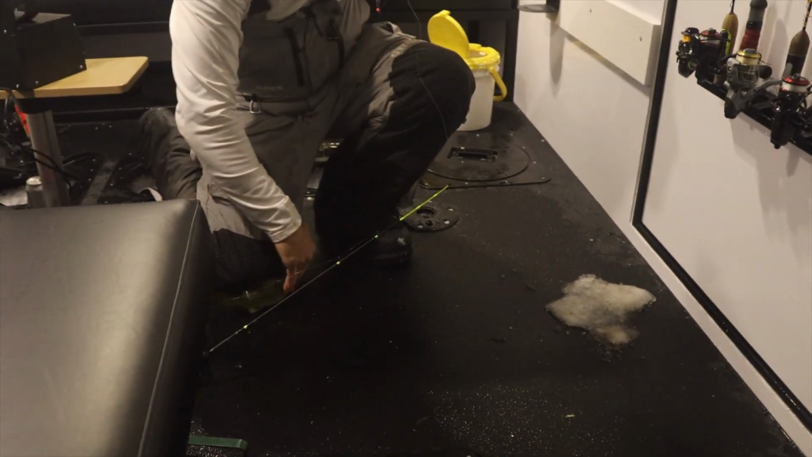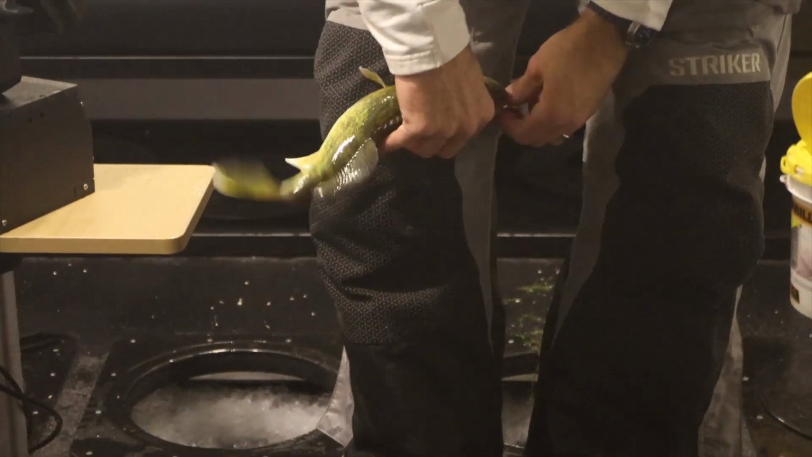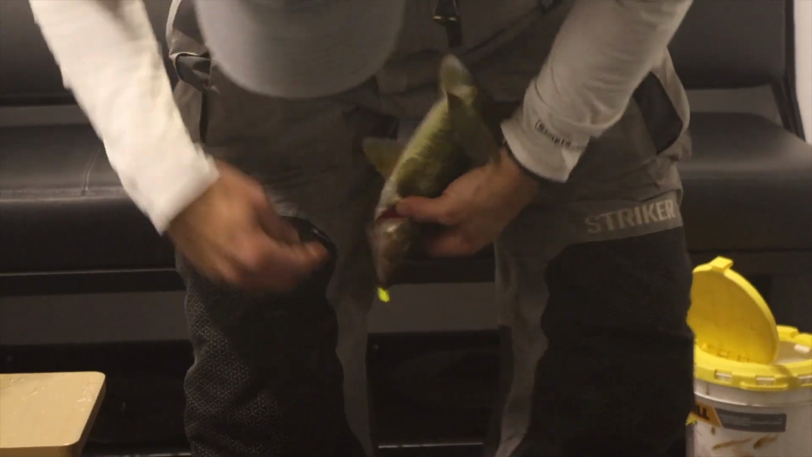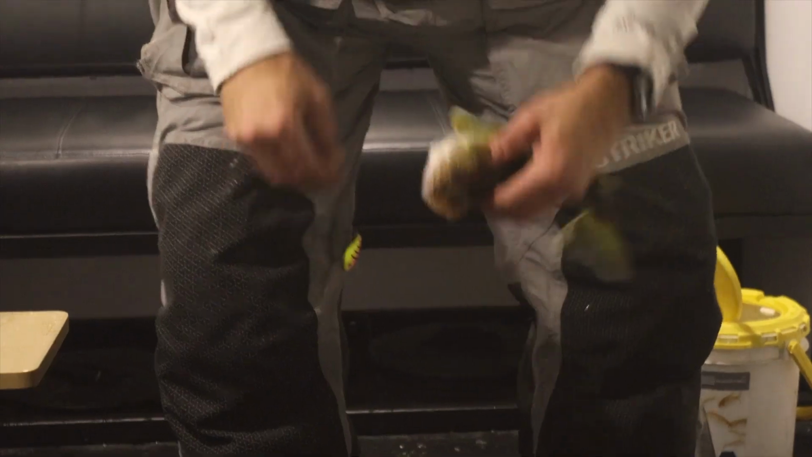That's the golden hour fish there. That's the fish we're looking for, I should say. Oh, and he's done, mess up everything here. We got a walleye. Oh, come on. There we go. All right.